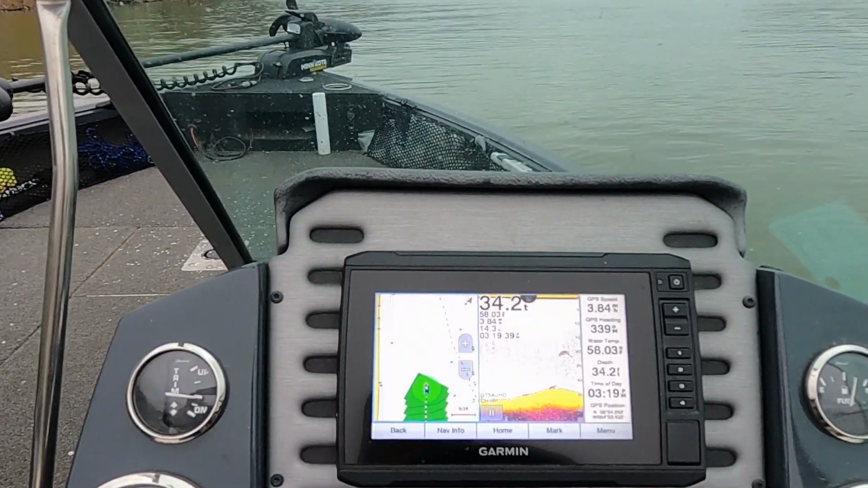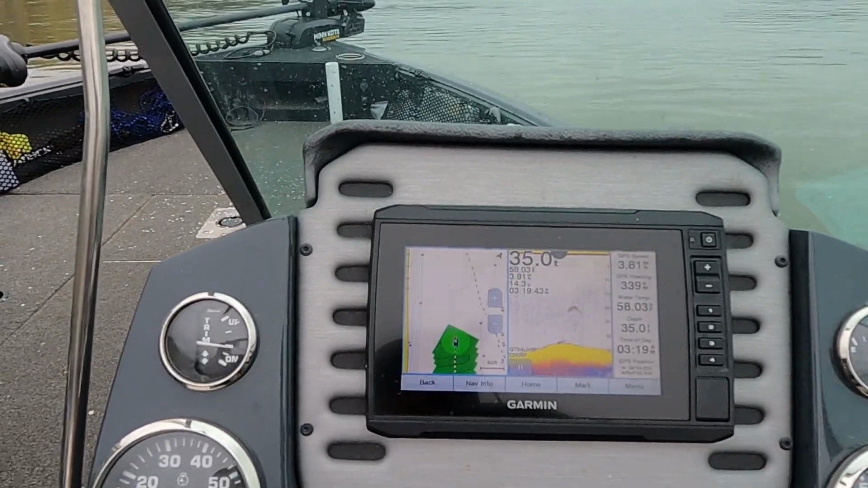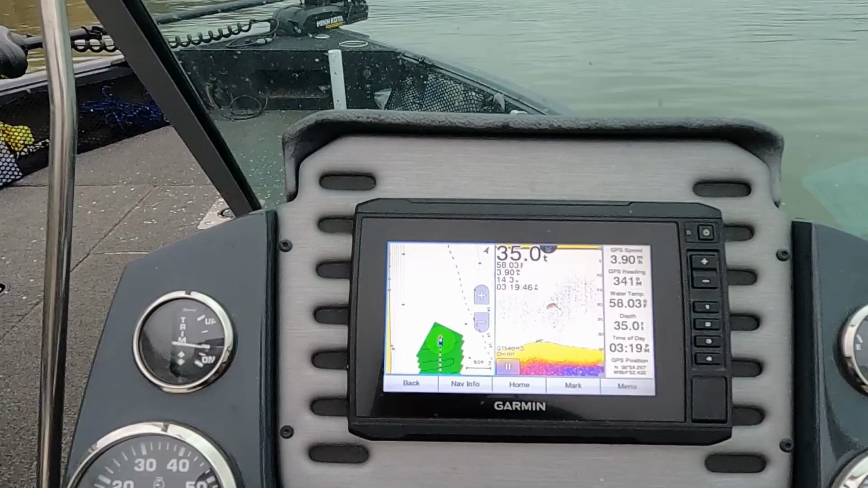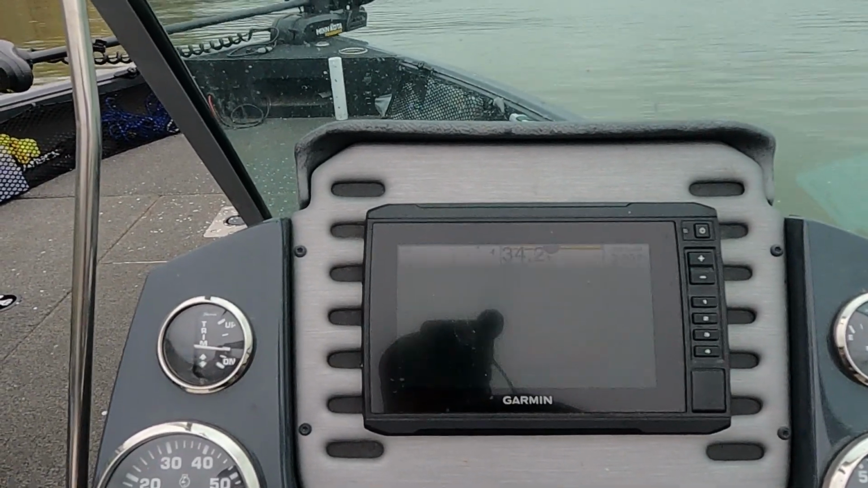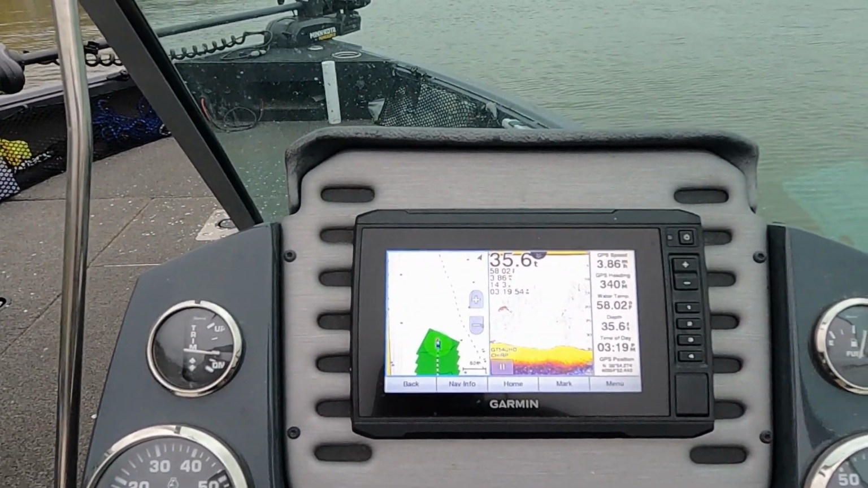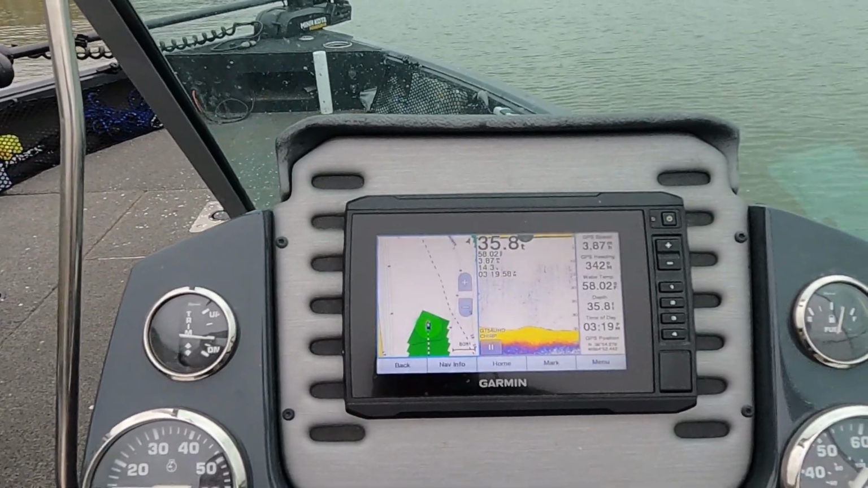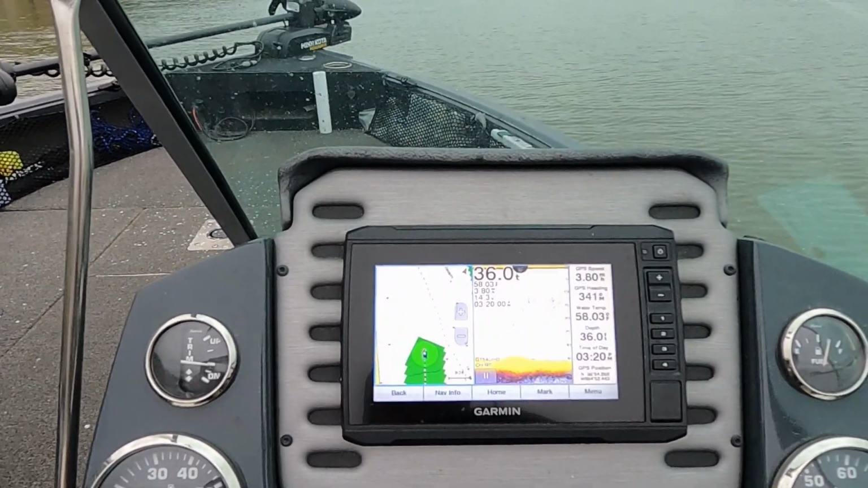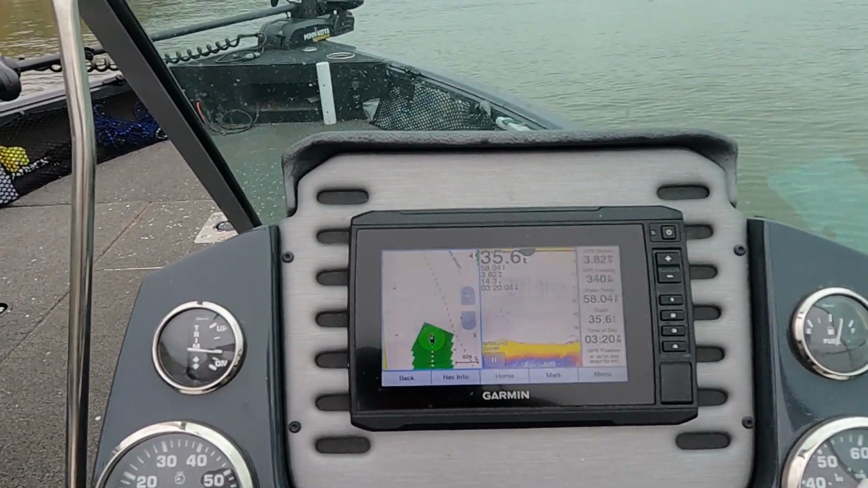But you see we're doing 3.8 miles per hour. As long as that is green, it's getting you a good reading, a good map. If you go too fast, I think it turns yellow, and then if you go even faster, it'll turn red. But that's really all there is to it. I hope this helps anybody that was looking to figure out how to use their Garmin to make their own maps. It's really super easy.